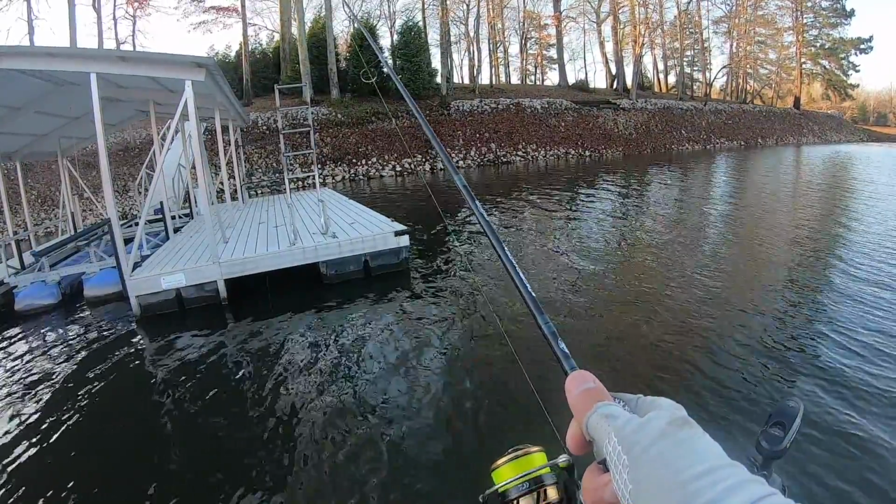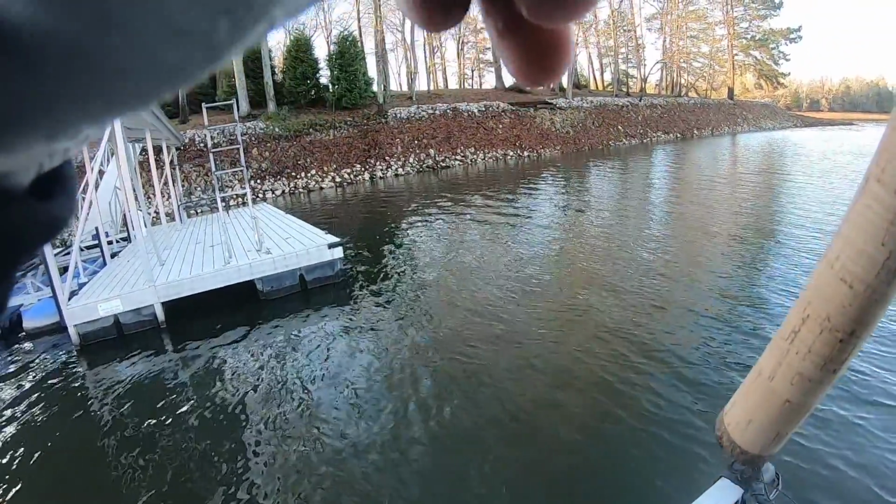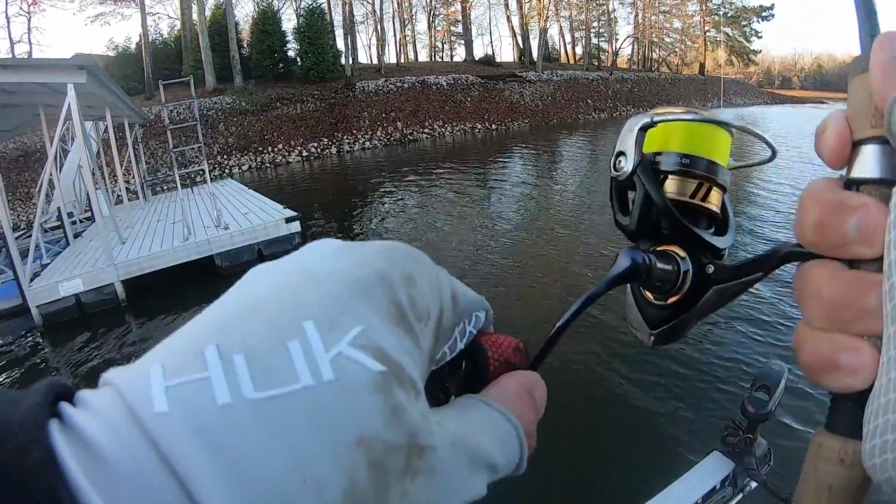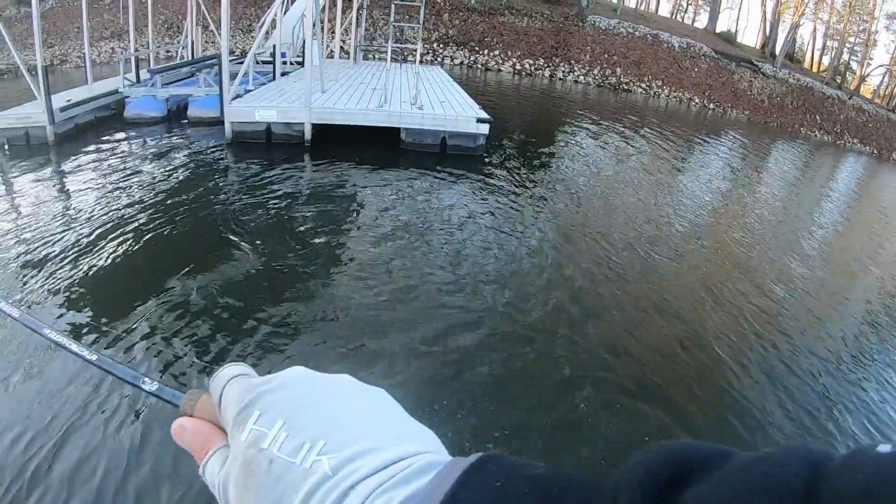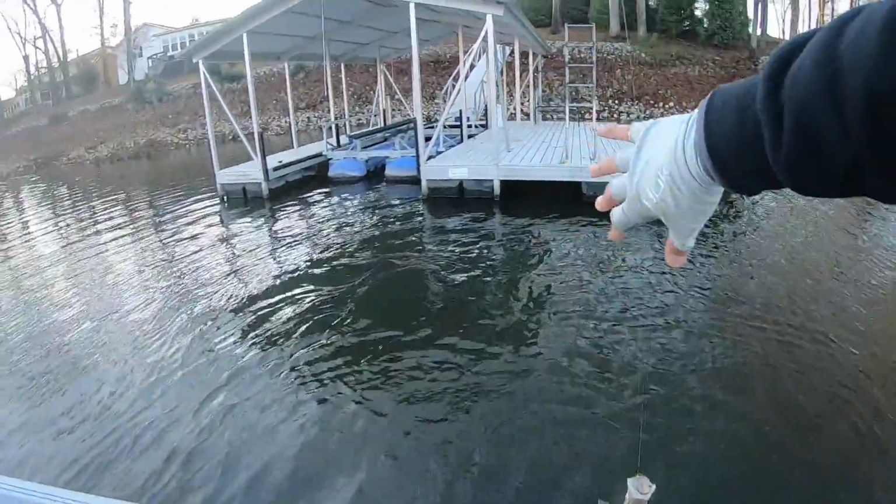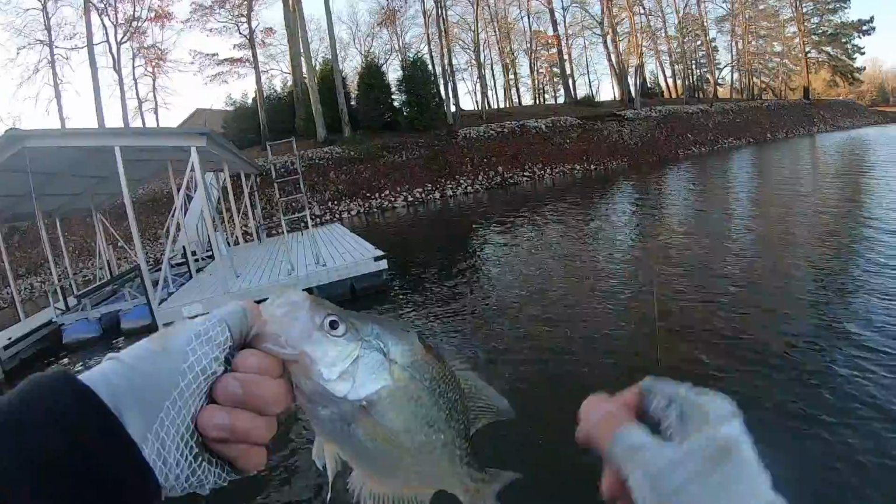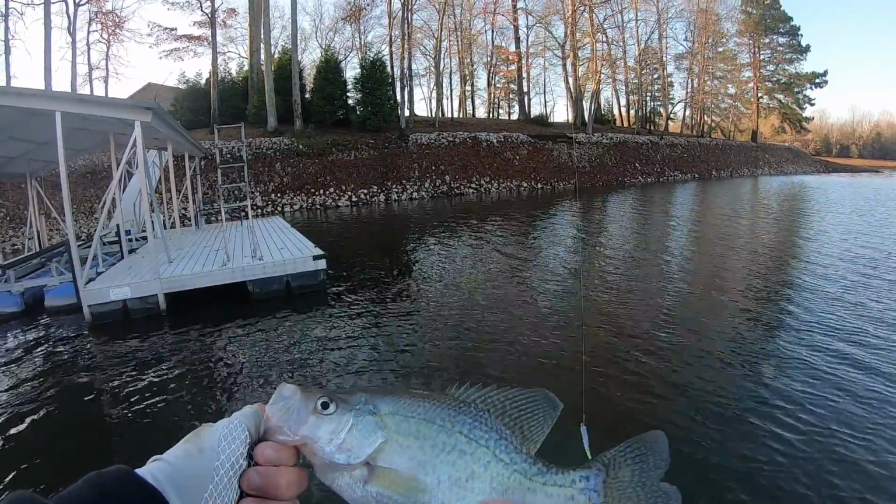So these fish on these docks are not as affected by, there's another one, they're not as affected by that rise in water, because obviously they're sitting under that dock suspended over deep water. Whereas if you were fishing for fish that were right up next to the bank, that rise in water affects them a lot more. Another good keeper.